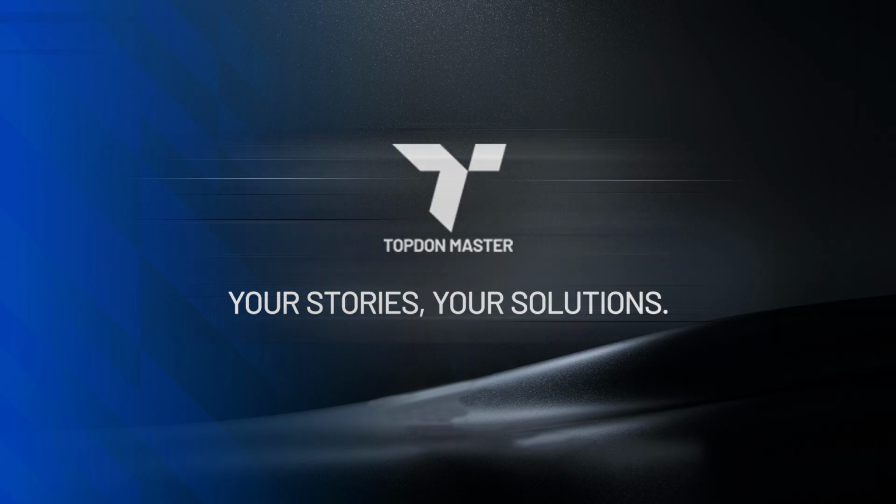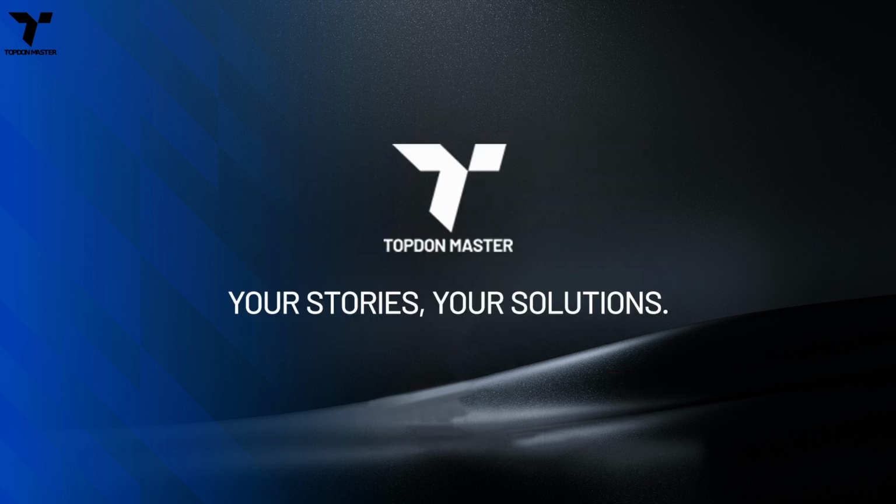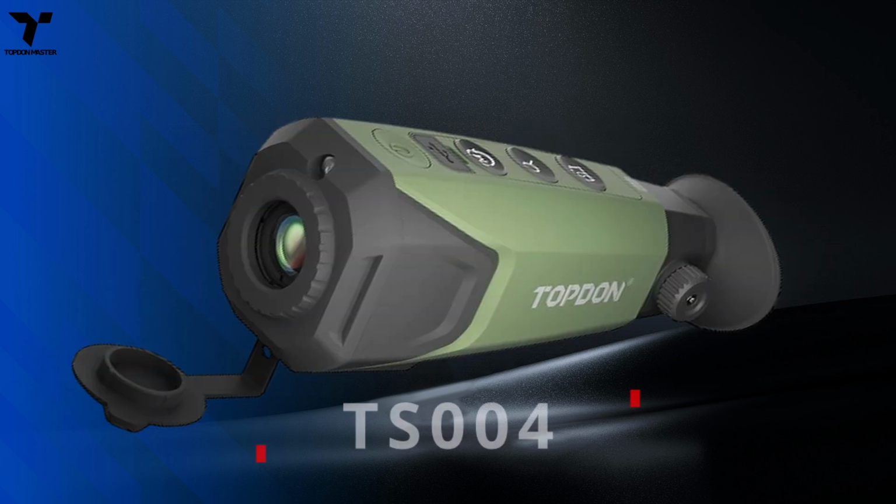A quick technical note: the TS001 uses a 256 by 192 resolution sensor with a 25Hz refresh rate. The TS004 offers longer reach and better image definition at 50Hz, making it ideal for identifying movement further away. Both are compact, portable, and work in complete darkness.